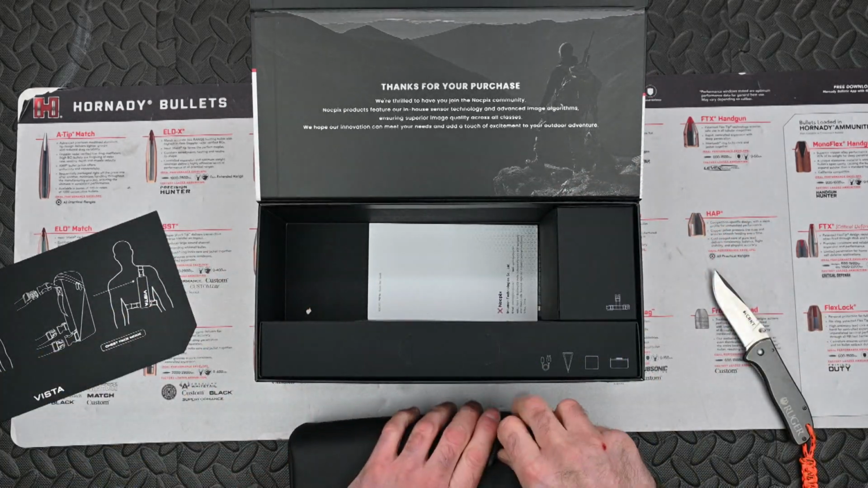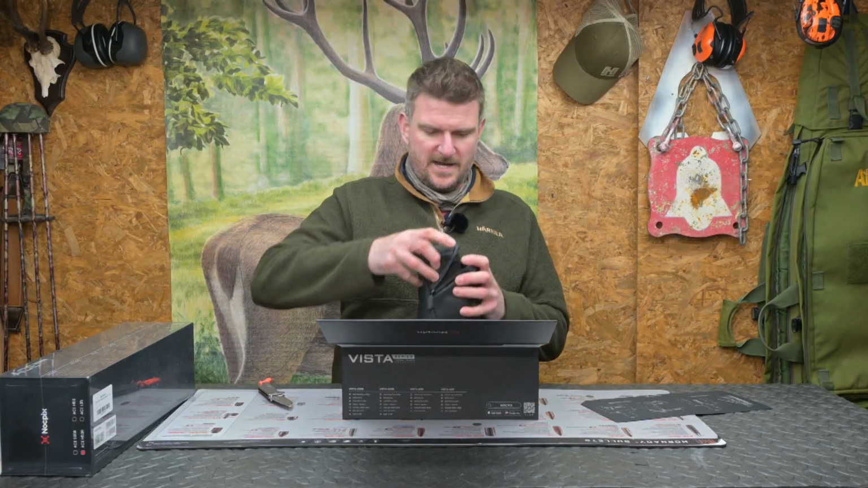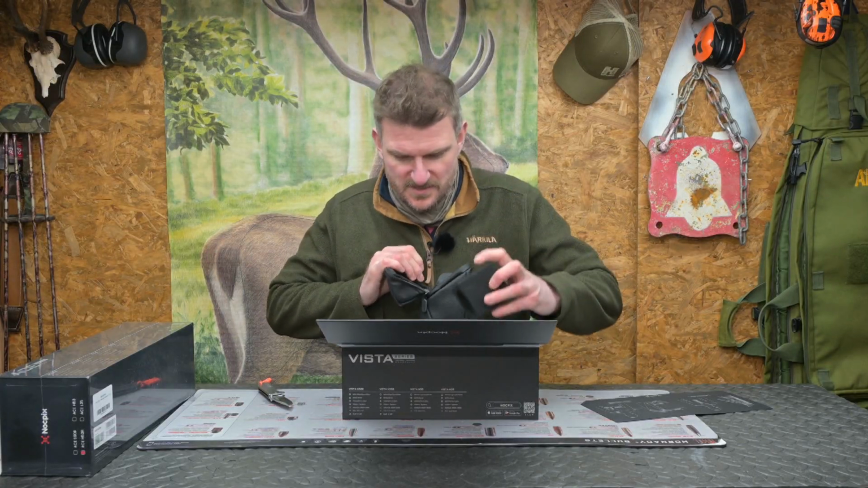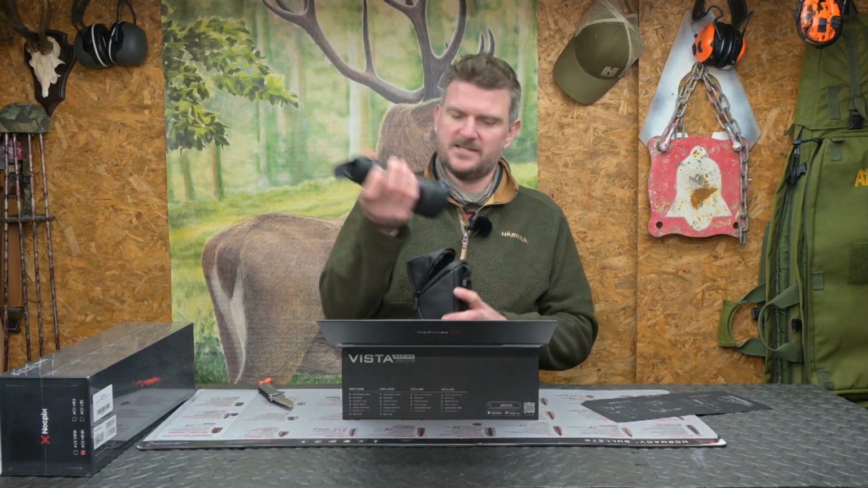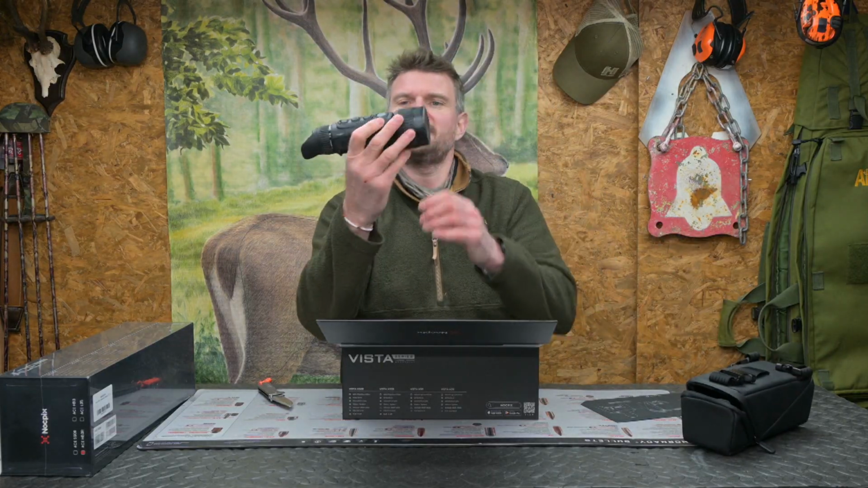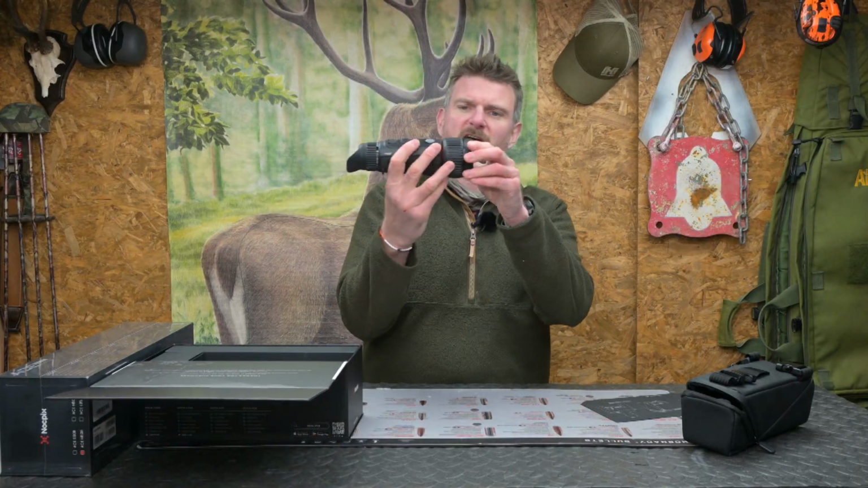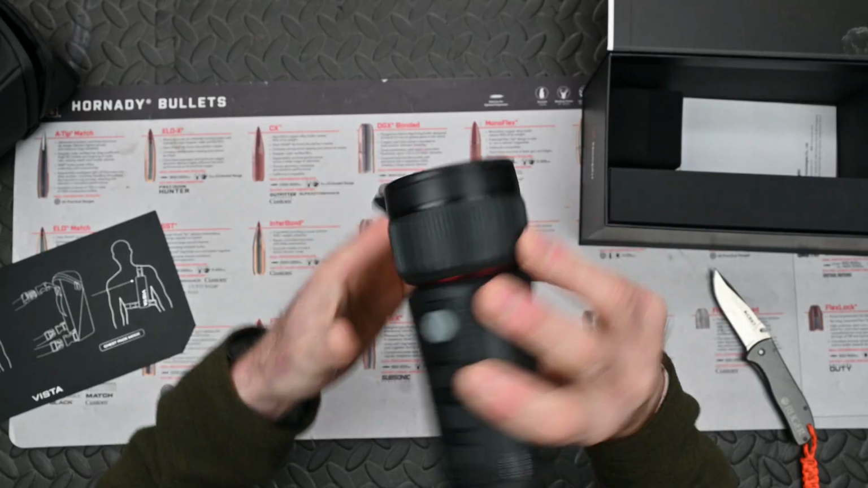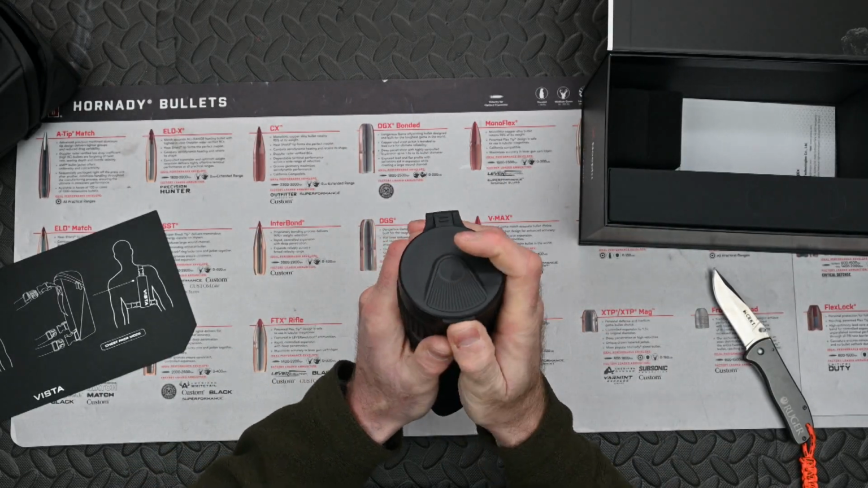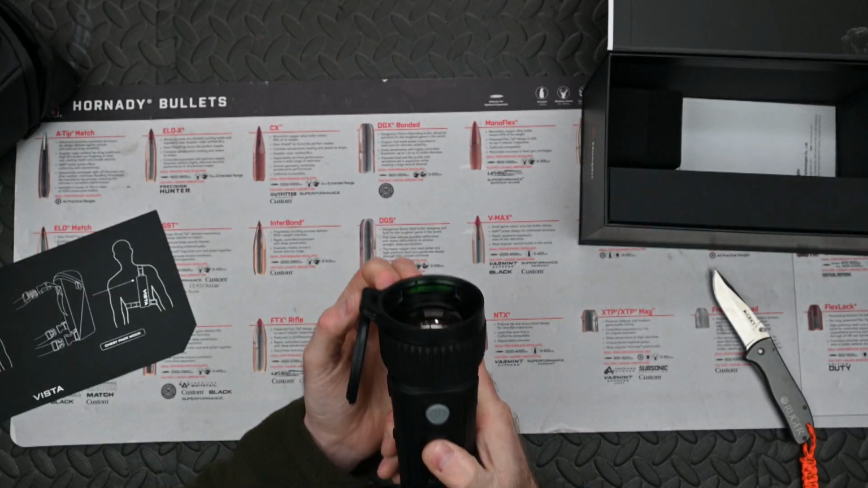Thanks for your purchase. We're thrilled you've joined the NocPix community. This looks like the chest pack, but you know you want to see it straight away. This is it. Nothing, I don't think, in there. So that is it. That is the H50R VISTA. So we have got a nice big 50mm objective lens there. We've got the laser rangefinder unit there.